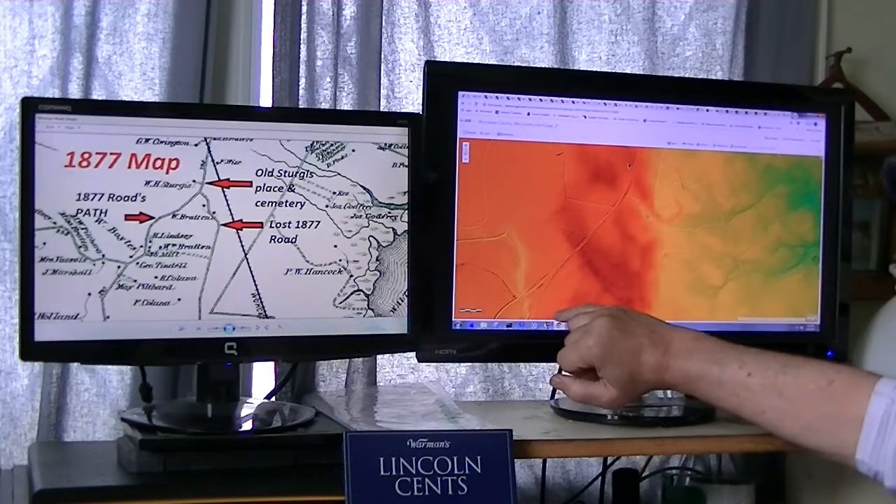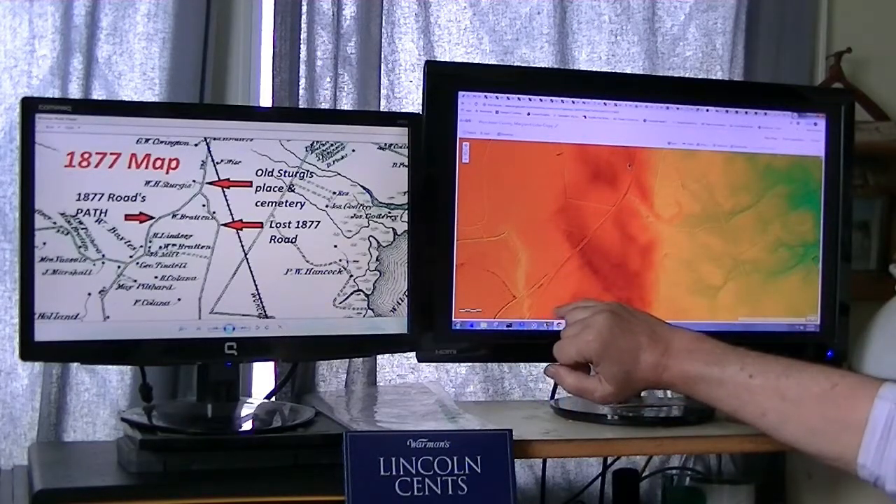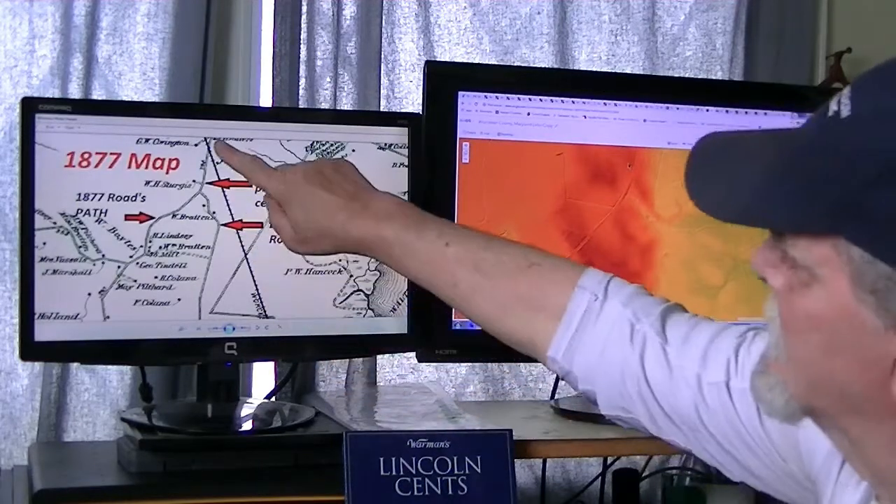Maybe I should cut that out. Don't want nobody finding my digs. But anyway, here's the old route.